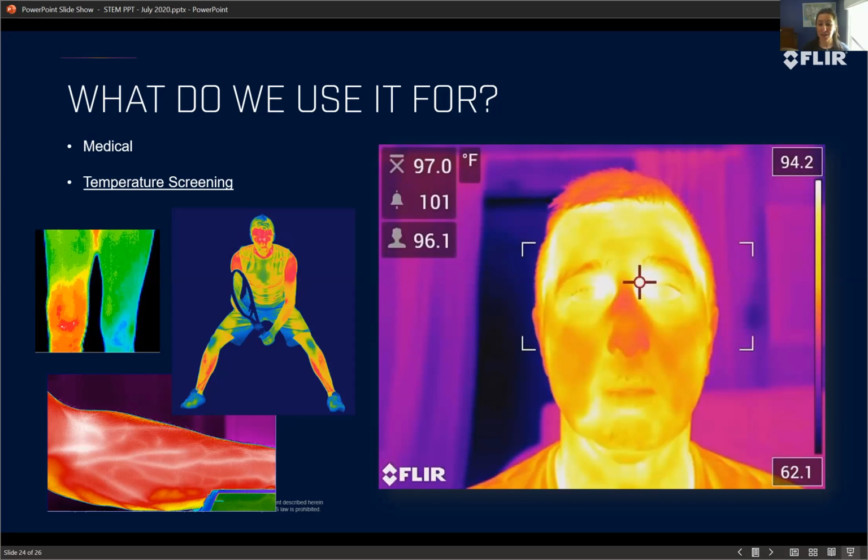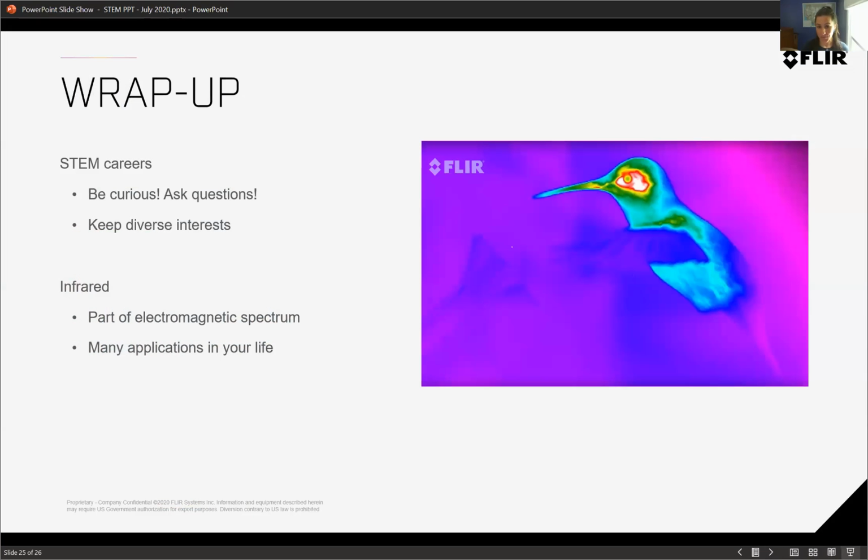But it's also being used for screening. So whenever you walk into a building or a large public gathering now, they want to make sure you don't have a fever or a high temperature, which can be a sign of an infection. So you may have to stop for a second and they'll take your temperature using one of these infrared cameras just to make sure you're safe and healthy before you go interact with other people.